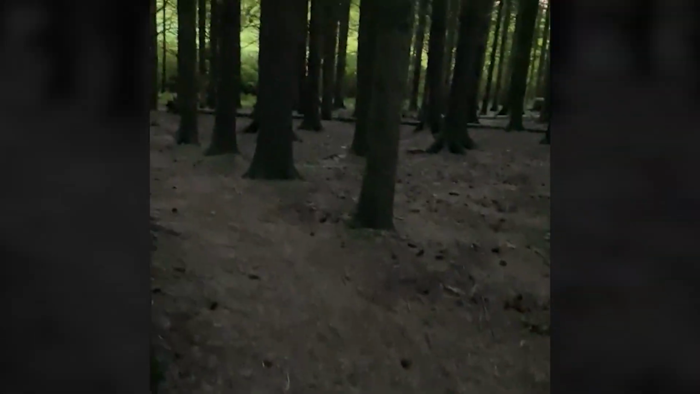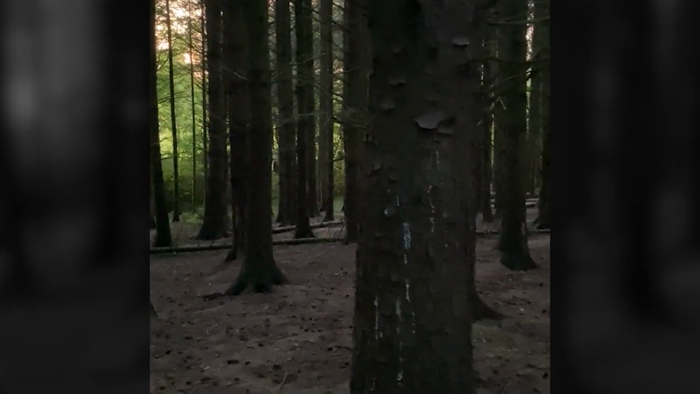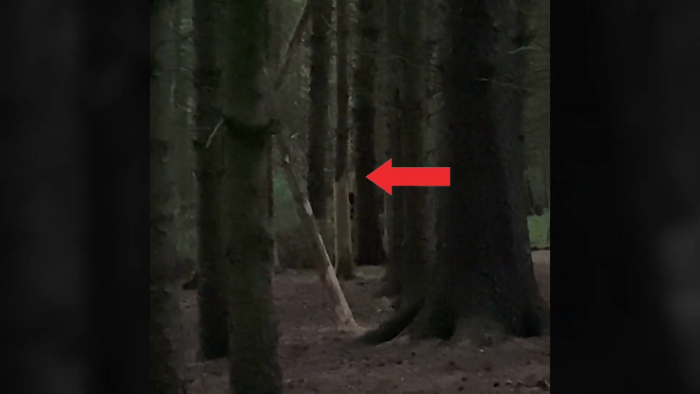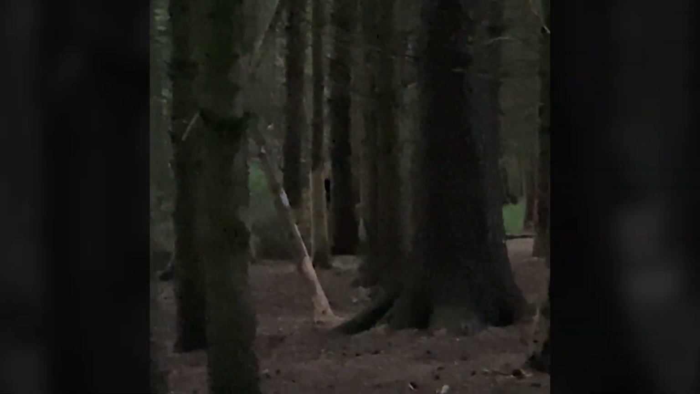In this footage, a man and his wife were in a forest when they heard a strange, deep scream. At first, it didn't seem unusual to the man since he wasn't from the area and wasn't familiar with all the local animals. But then, they caught something on the camera. A big creature. It appeared to be around 8 to 9 feet tall, based on a tree nearby with bark scratched off at that height.